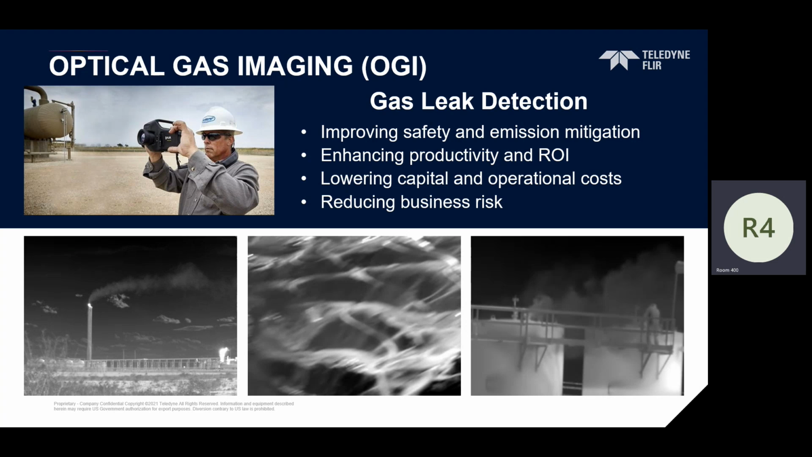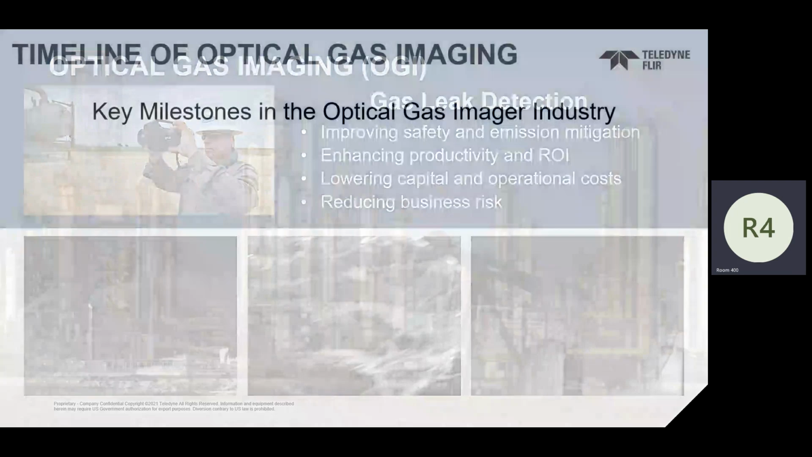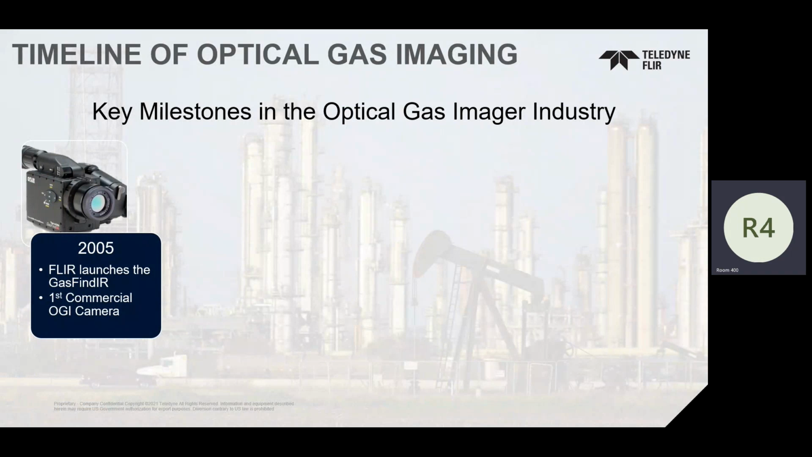I guess one of these others didn't loop around. But before we do this, I will take that trip down memory lane. I already had a couple of hands go up. What are some of the technological advancements we've made over the years in optical gas imaging?